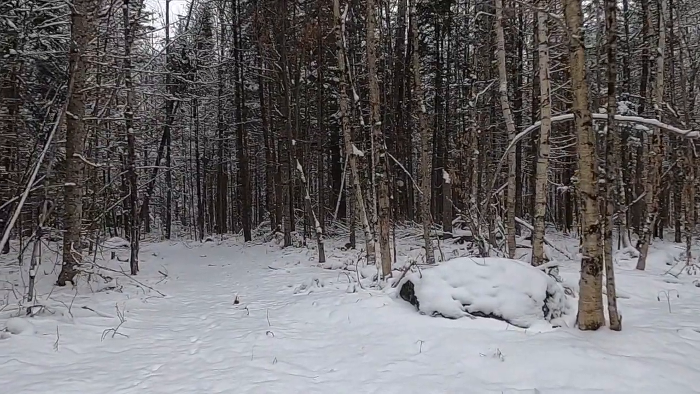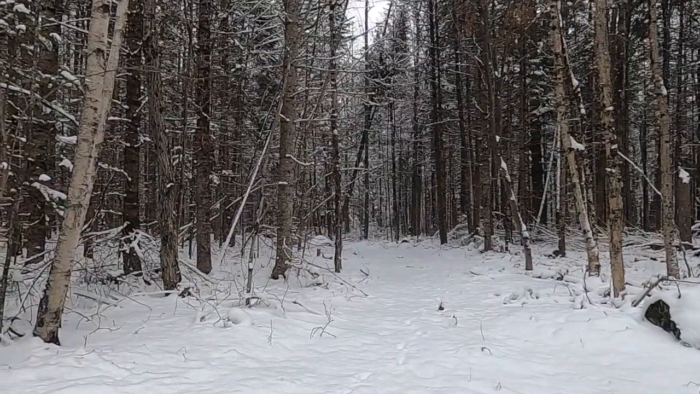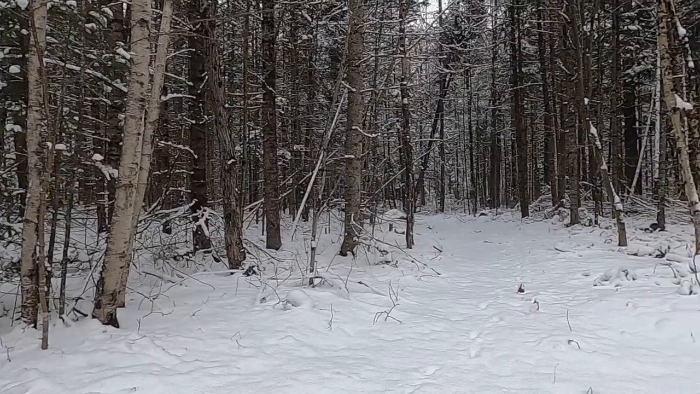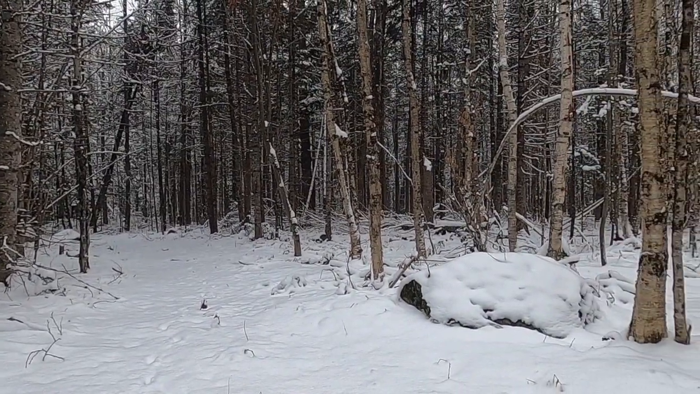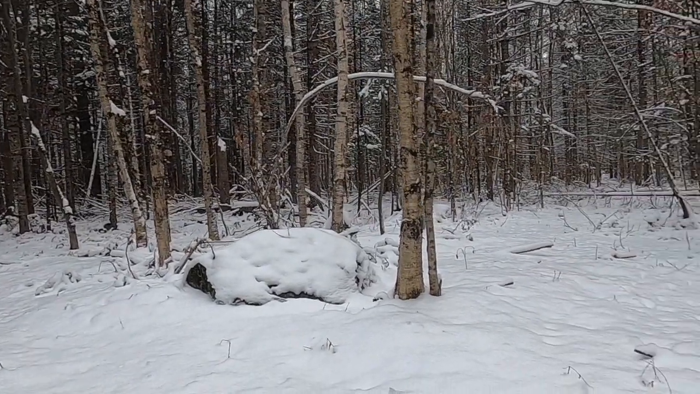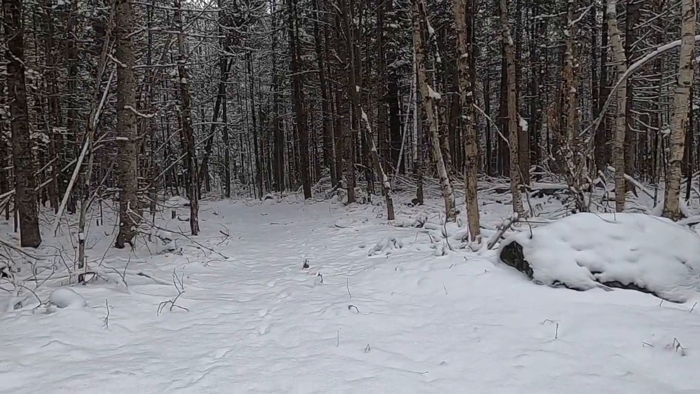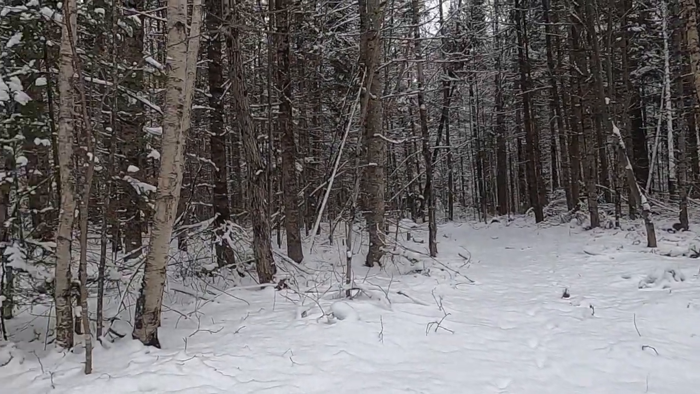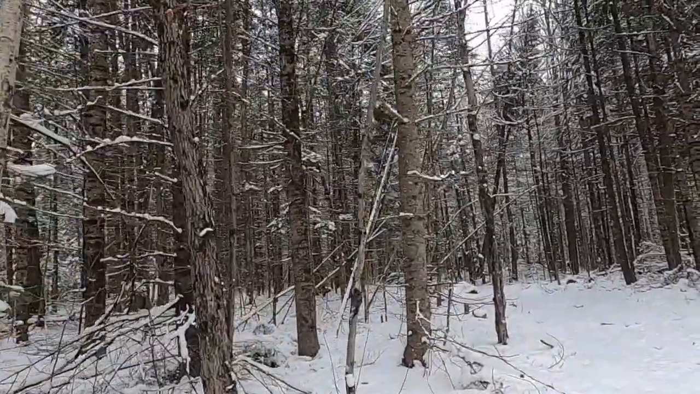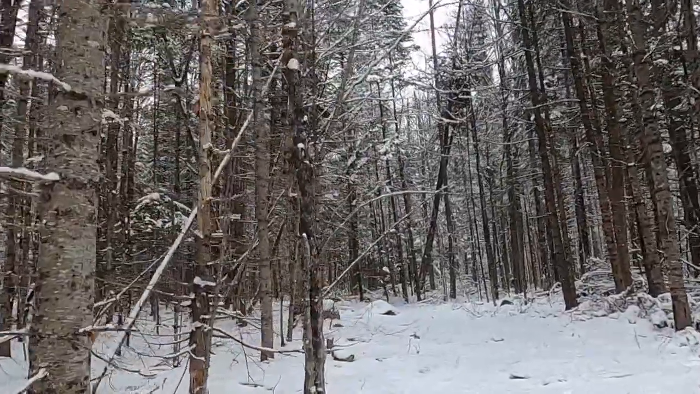When I bought the property, there were trails cut through here, and I've just maintained them over the years. You can see there's a lot of fallen trees and wood, and that's one of the big projects that I have on the forest back here, is just maintaining all the trails and trying to clear a lot of the debris so it's just easier to see when we're out here hunting, because that's one of my major endeavors on the homestead forest, is to be able to take game.